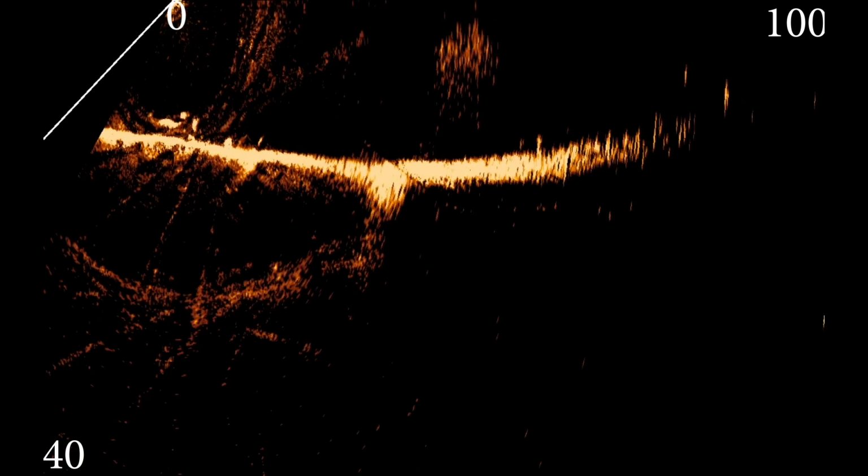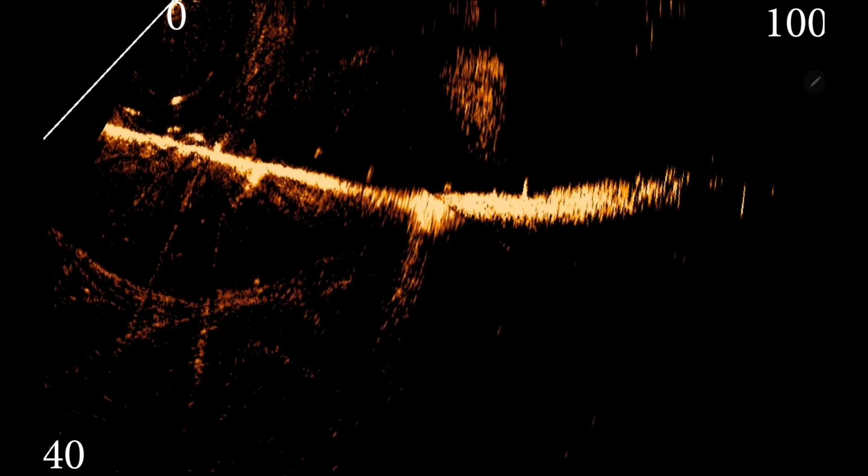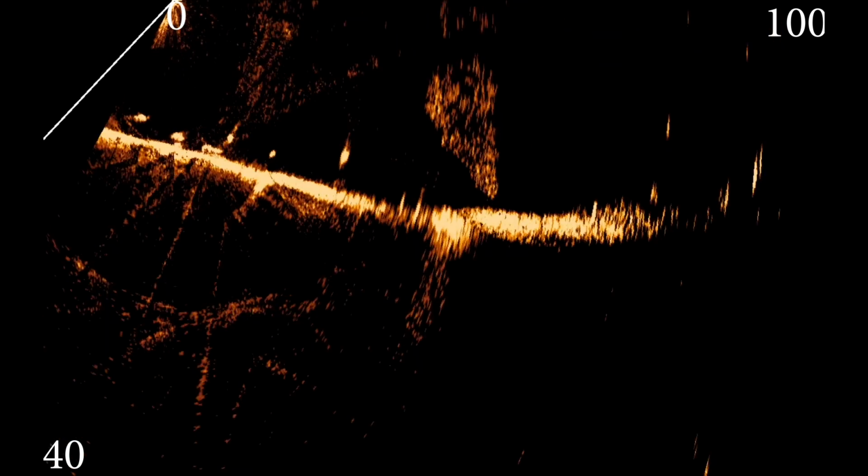There's my swim bait trying to come through and catch something. It just fell right there. There it is. Me trying to get something to react to it, not figuring it out yet. I get it figured out. There's bait everywhere and these fish are everywhere.